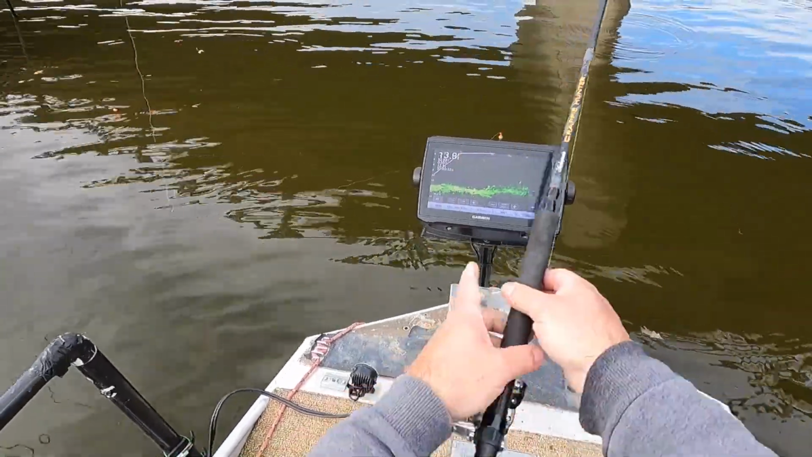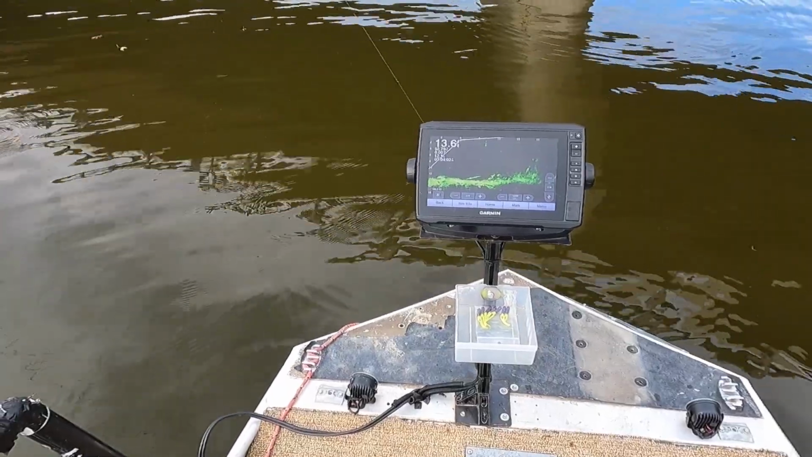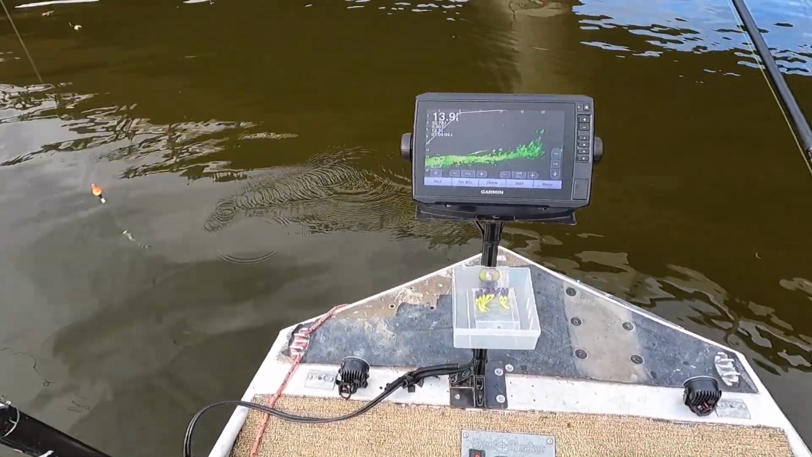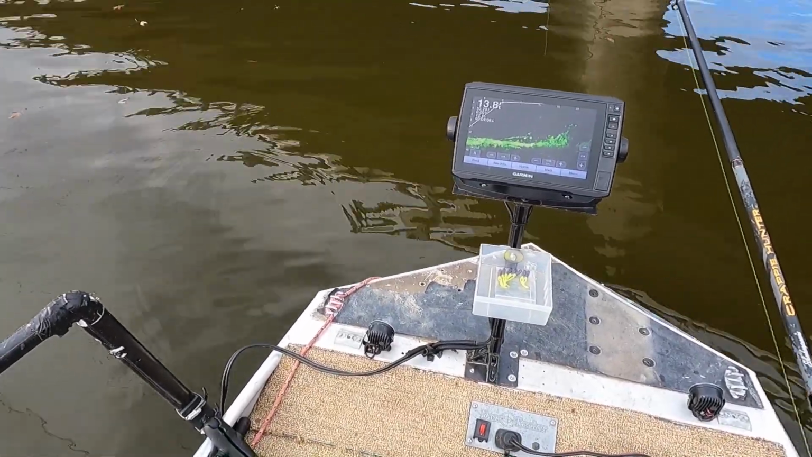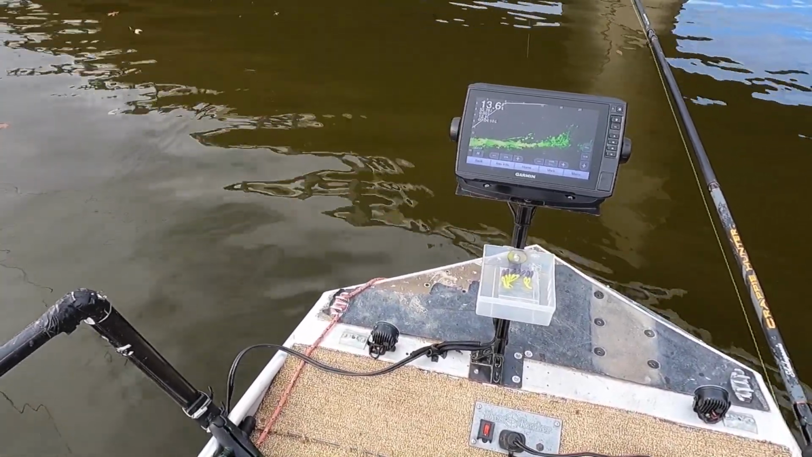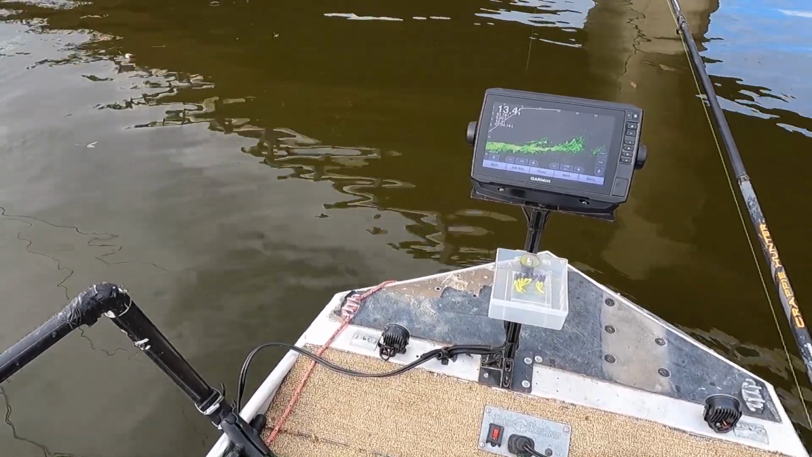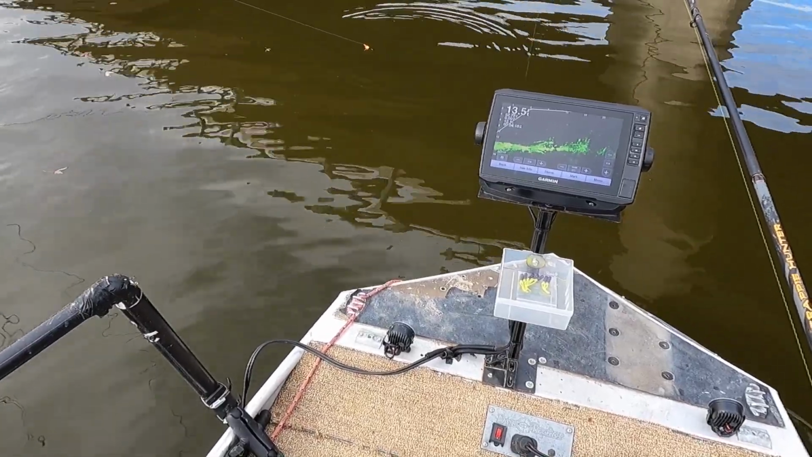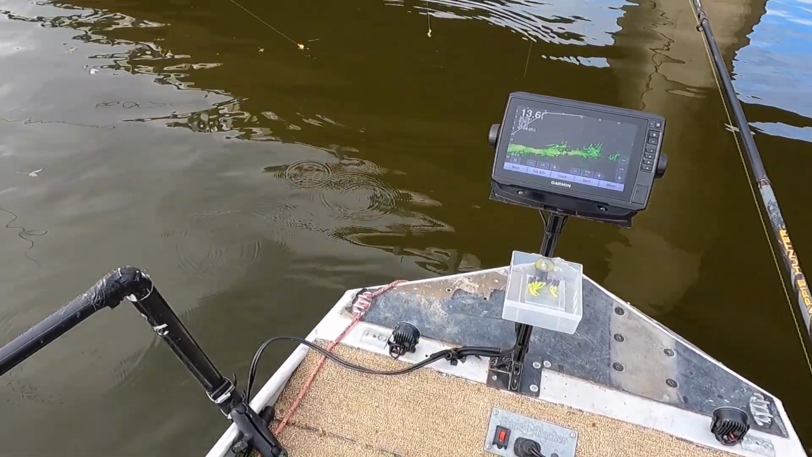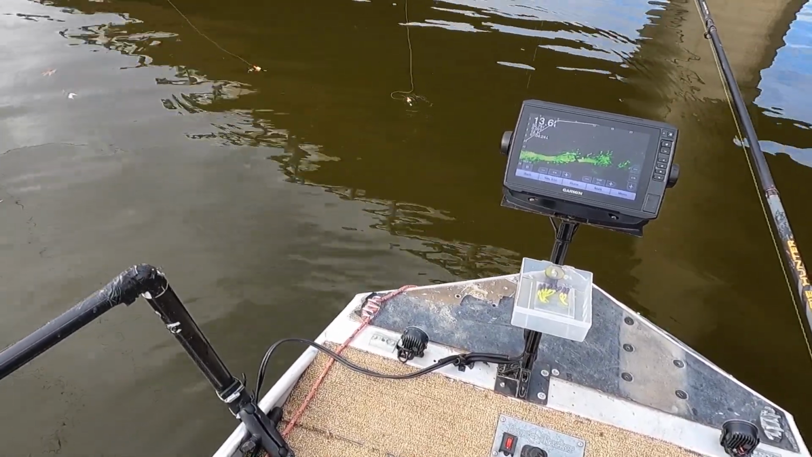I don't think I'm quite deep enough. I'm going down. Fish are down deep. I'm going 20 foot plus. There's a lot more fish down deep. Where's your bait? Right there. Up higher, down low? Down there, see it? Right on top of fish right there.